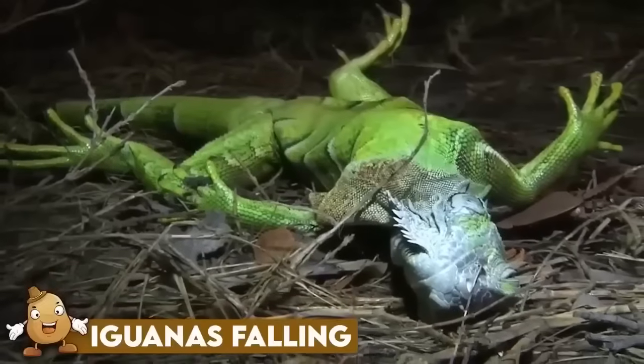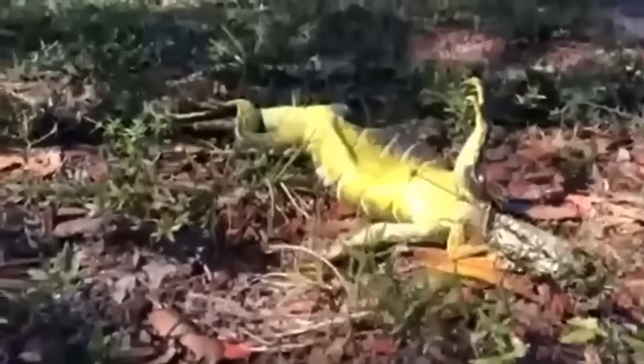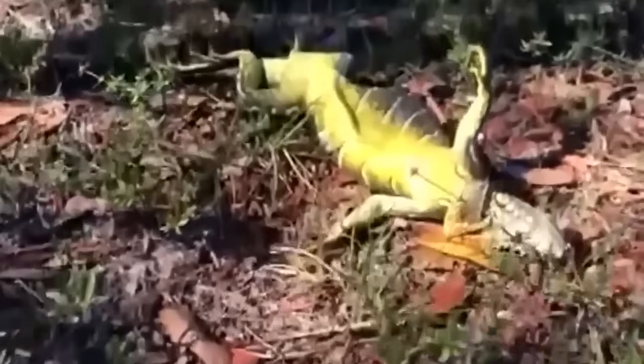Iguanas falling. It's a strange scene that is being reported from Florida, where iguanas are seen falling from the sky. That's right, you heard it correctly. Iguanas raining from the sky!